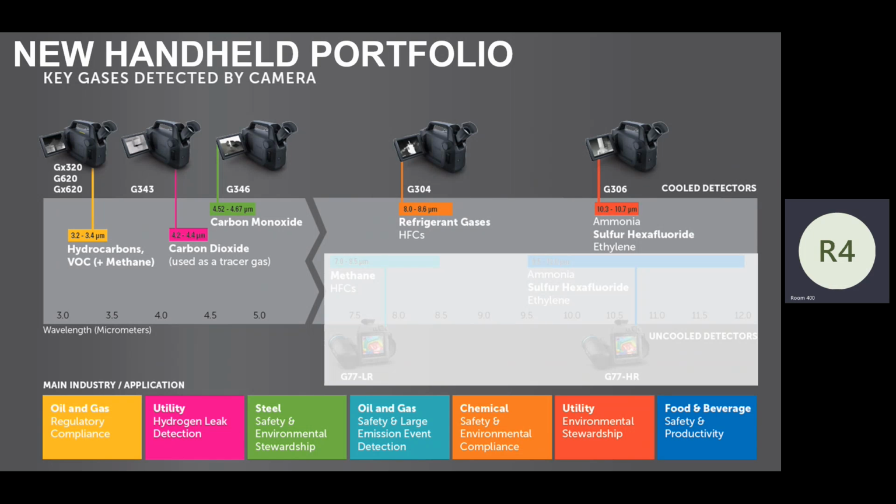We have a carbon monoxide model for the steel industry. We actually have a hydrofluorocarbon model mostly for the chemical industry. And then the predominant market for our 06 model, our G306, is going to be the electrical utility industry looking for sulfur hexafluoride, also known as SF6 gas.